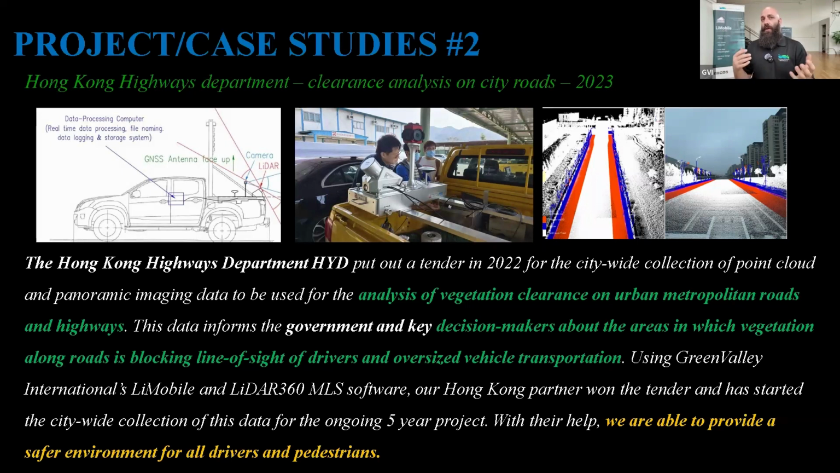It informs decision makers about the areas in which vegetation along roads is blocking the line of sight of drivers and oversized vehicle transportation. As we know, as we order more things and as we get more vehicles in and out of cities, we have more and more trucks coming into cities. So we need to easily manage and make sure that no accidents occur. Any type of bottleneck can cause major issues in downtown regions, specifically in very tight-knit downtown regions. So the goal there is to provide a safer environment for all drivers and also all pedestrians. This specific project is an ongoing 5-year project and is continuing on at this point in time.